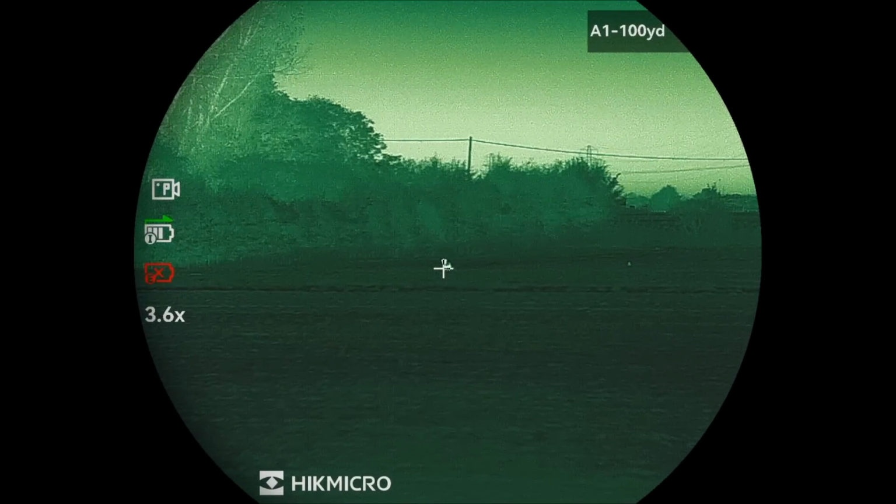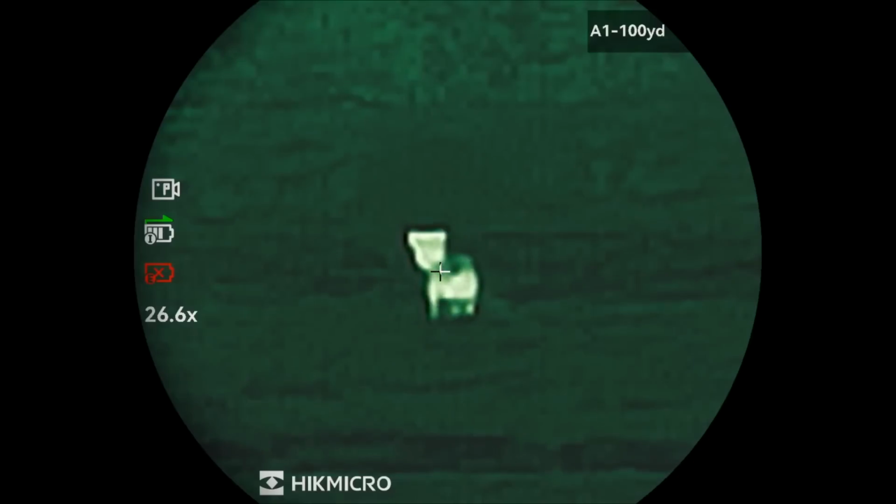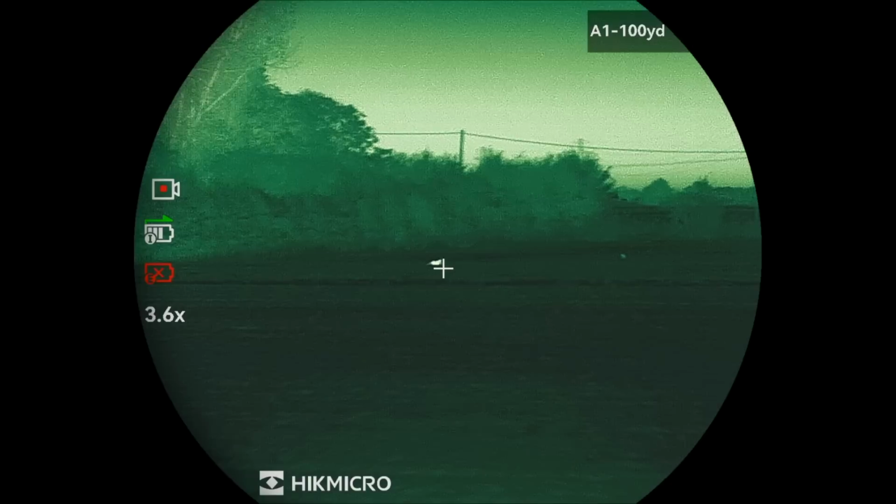At the final stand of the evening, number 11 was pretty much a sitting duck. Again, a fairly good distance shot, maximum zoom there at 26.6 times, roughly 187 yards.